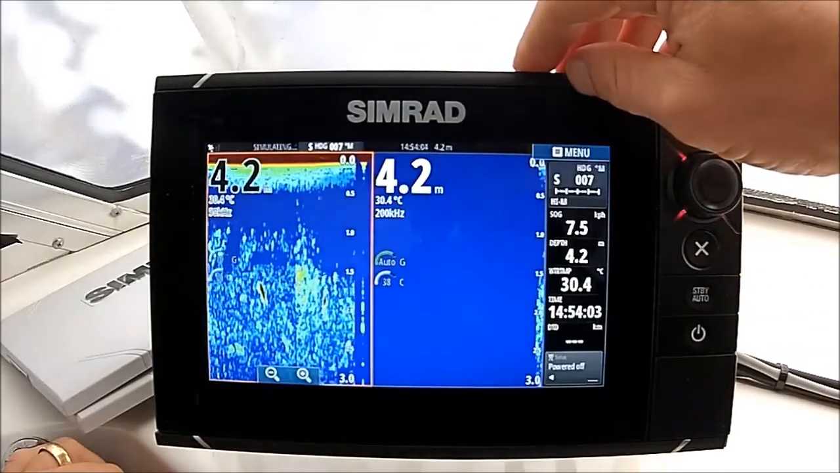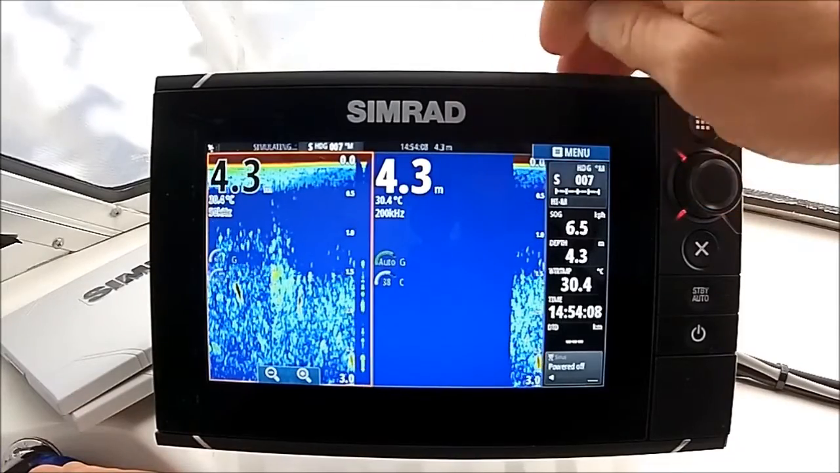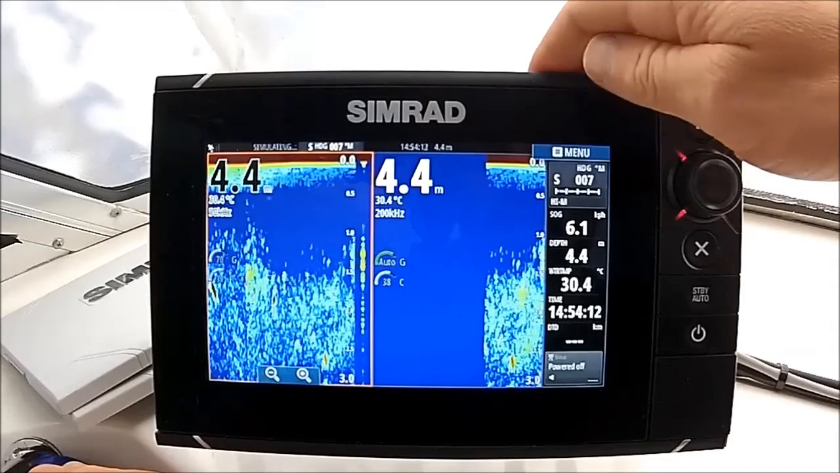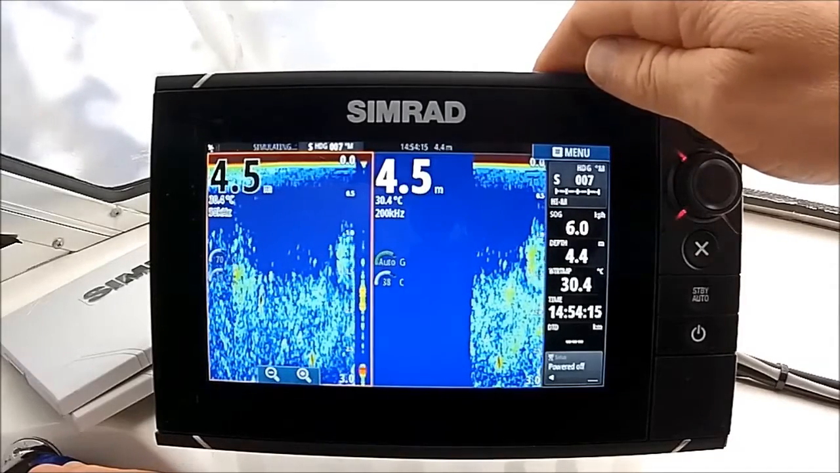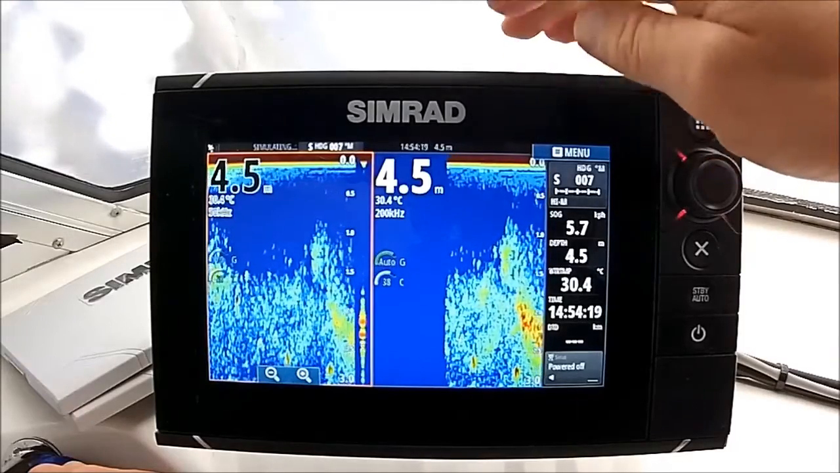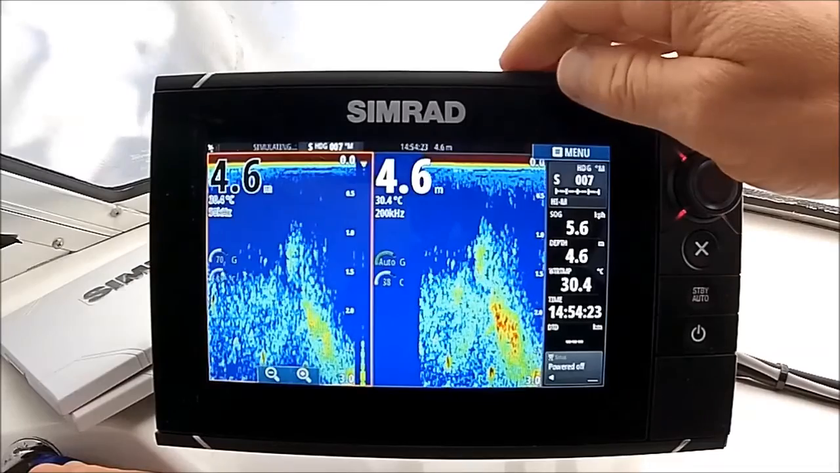And you'll now see that we get a split screen. So we've got our low frequency on the left, high frequency on the right. Now with the Simrad and this combination straight out of the head unit, so as mentioned earlier, my transducers plug straight into the back of the unit, blue plug straight in the back, no BSM in this unit. What I can do and what I can't do.